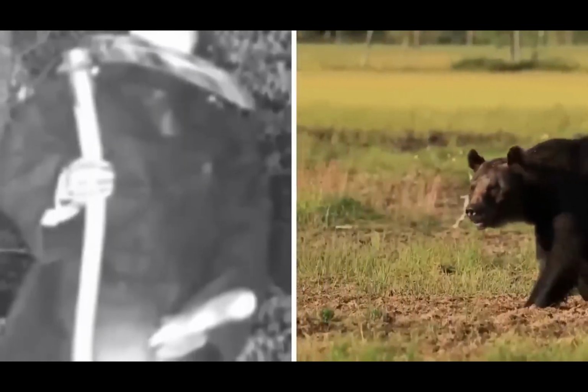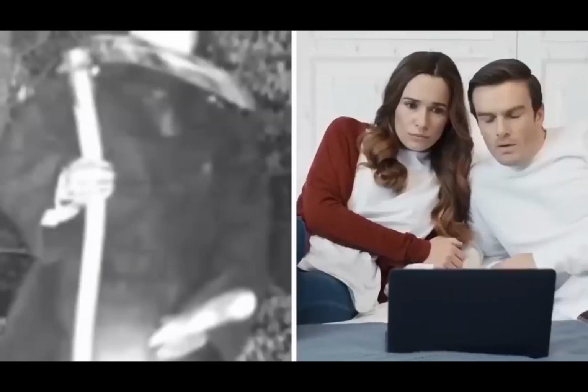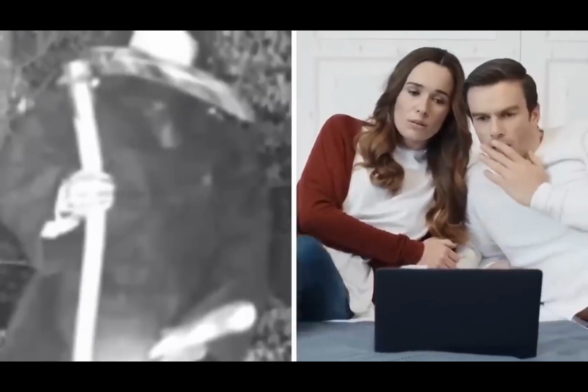What do you think? Is this a man or a bear? By its stature, it looks like a bear. It is a strange creature with a black color. But as you investigate the details, you'll notice that it's holding a stick and wearing a cap. These signs make us believe that it is a human. The image sparks curiosity and speculation.